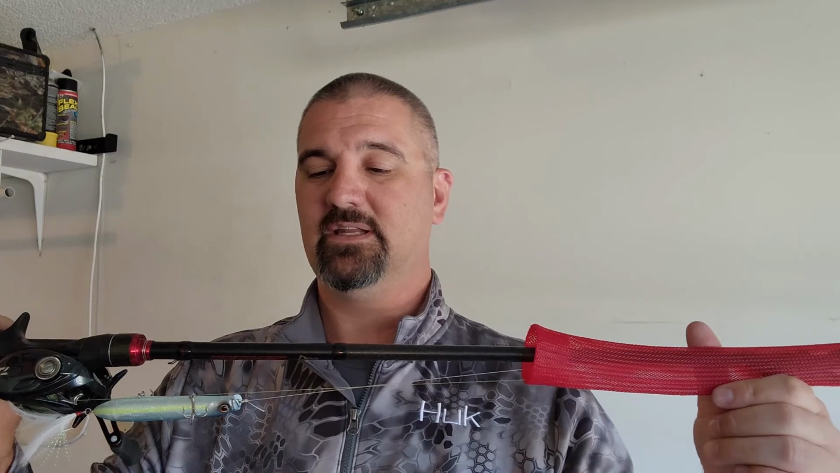I'm throwing it on a Daiwa Tatula SV. It's my topwater rod that I really like. It is a Voca Pro 7.2 medium regular action. I really like this for my topwater. Holds them, keeps them pinned. Really love it.